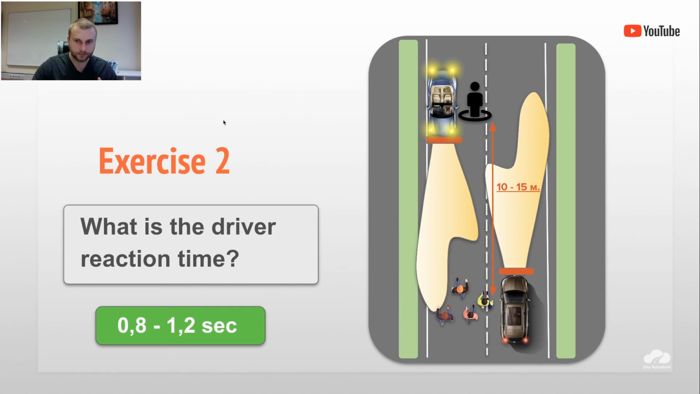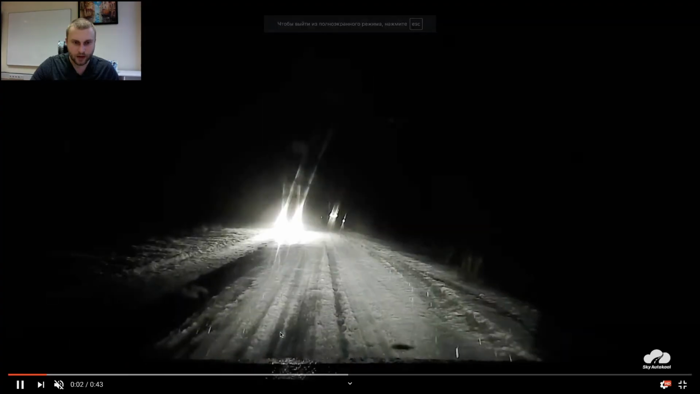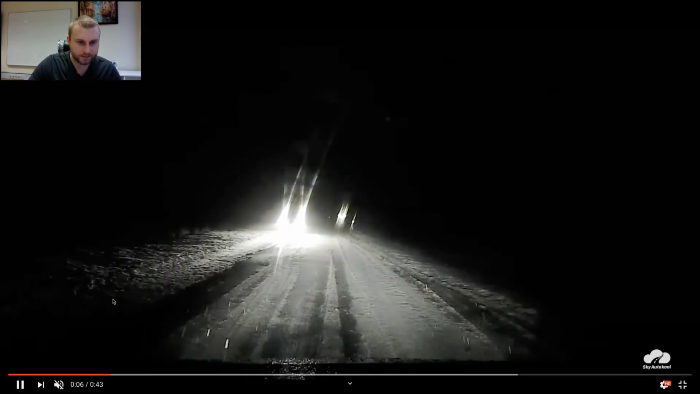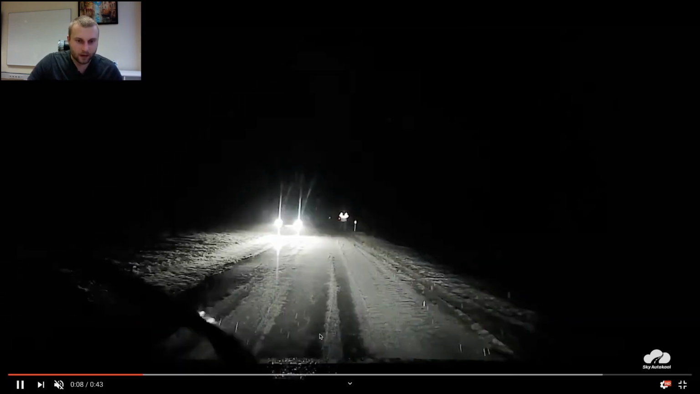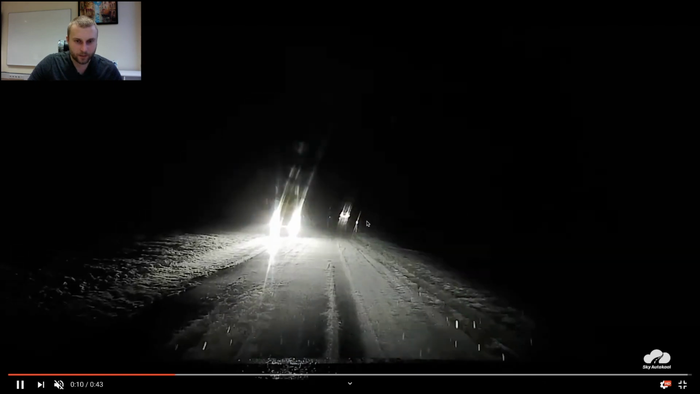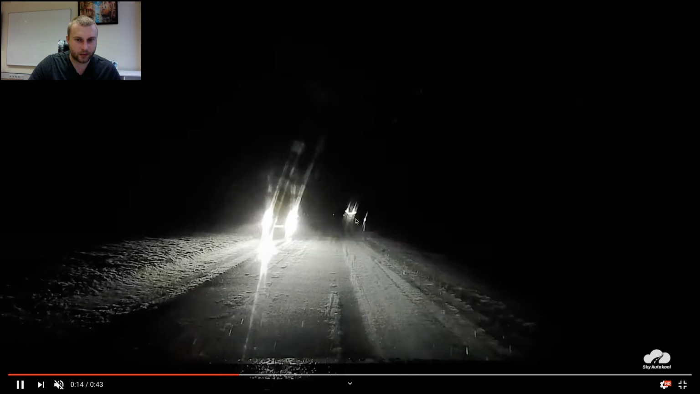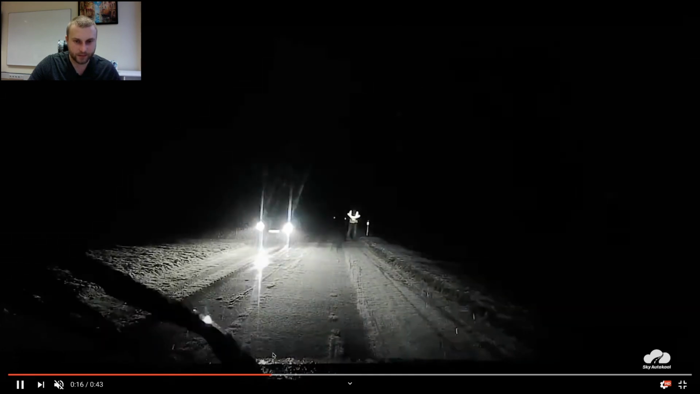So imagine if you are a new driver, a junior driver, and you don't have any experience and skills, how important is it? So we are driving like this, and pedestrians are walking. We also can see in the reflector code, a person is standing over there.